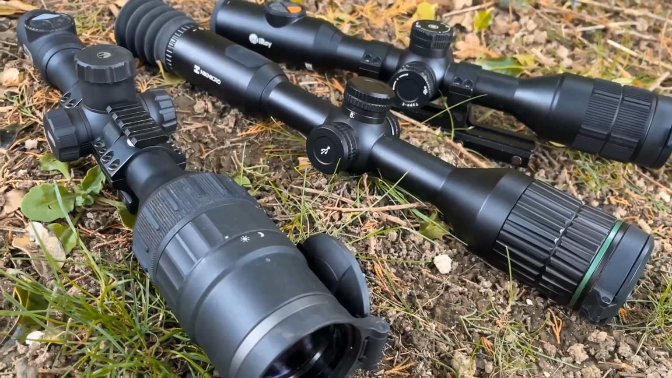They each have picture-in-picture mode, roughly the same zoom, although we'll talk about that a little bit later, and all have very similar features. Each of these scopes has their own good points and bad points, so there's pros and cons to each one of them.